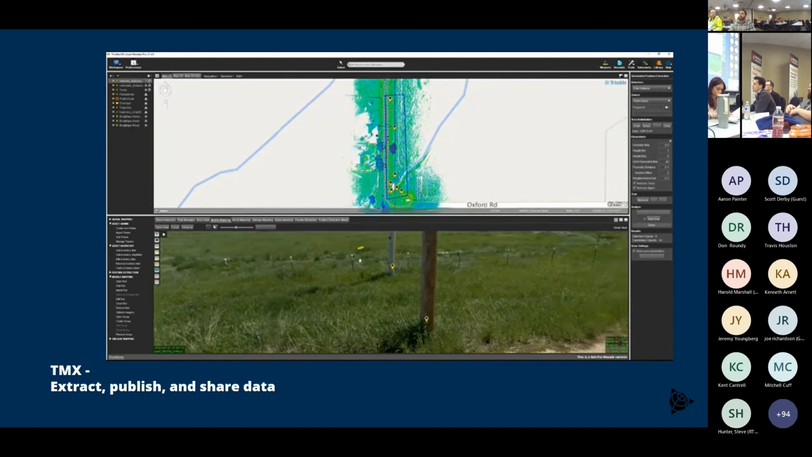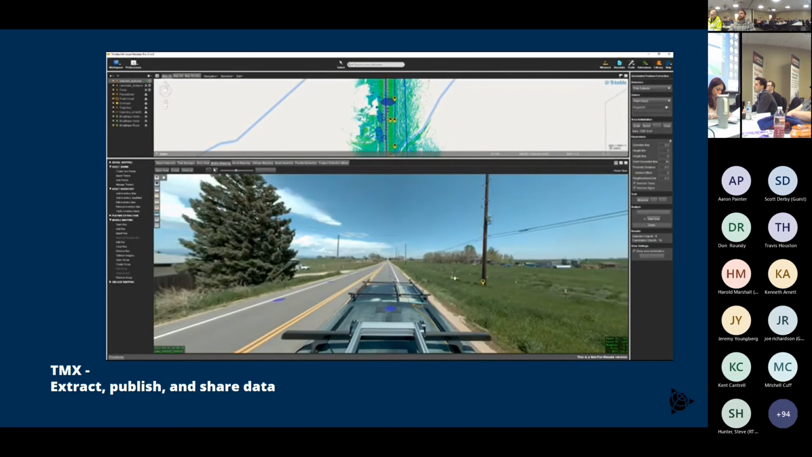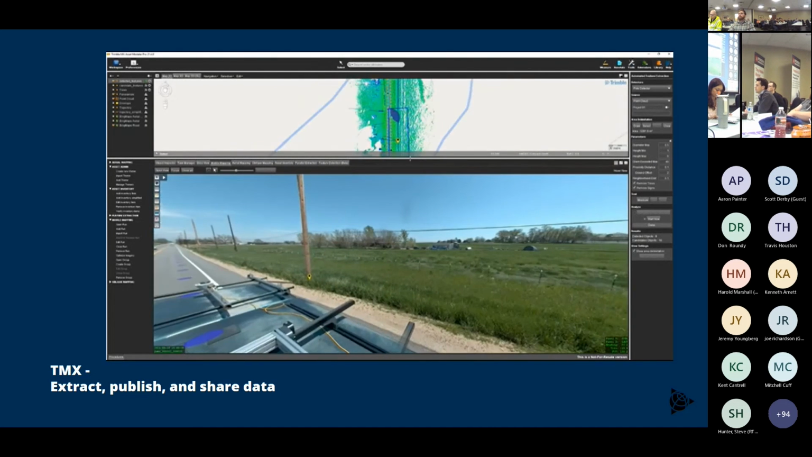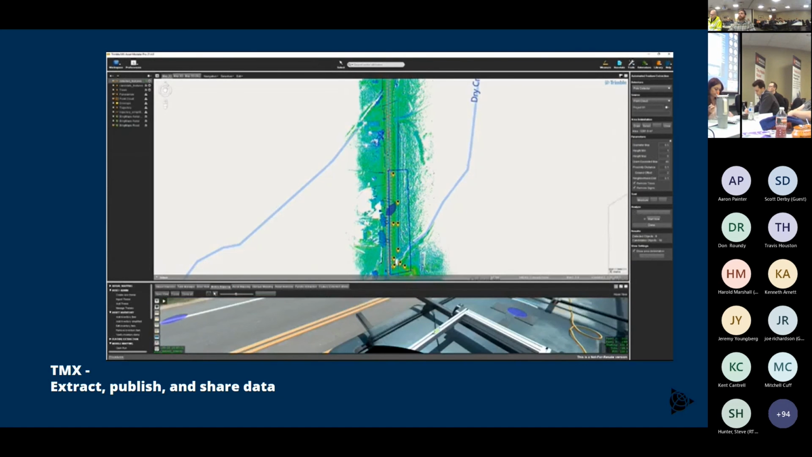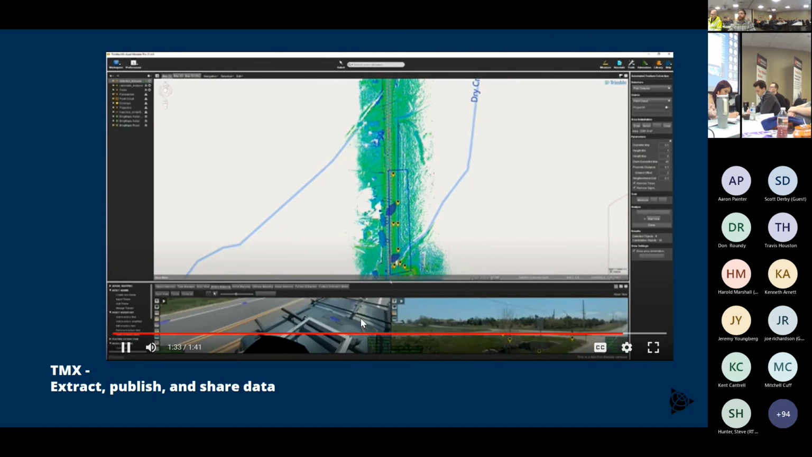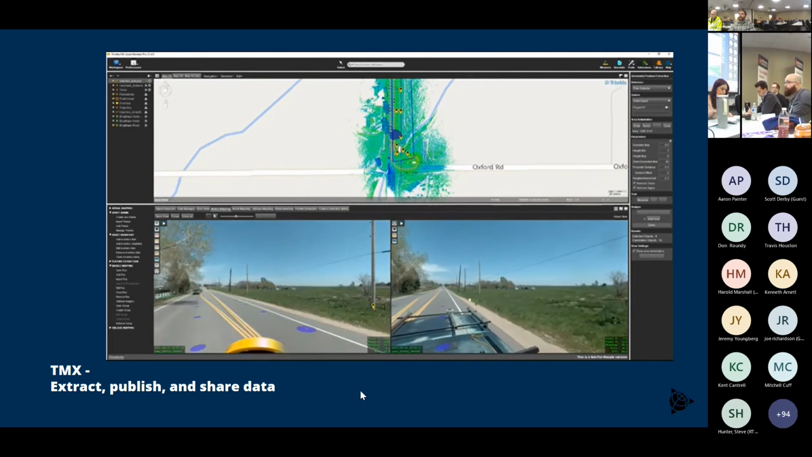Then you can go through and QC it, and it's all stuff that you guys are probably familiar with from working with static scanners. A lot of the same techniques apply to mobile scans. It's just a different collection method. Got a few more seconds of this video, and I'm just kind of QCing it right there.